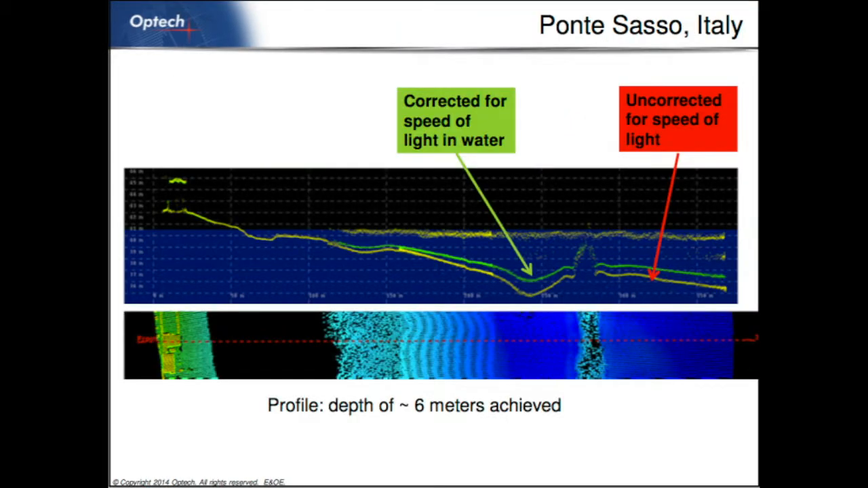This shows the big difference: you do have to correct for the speed of light. Basically, if you don't correct for the speed of light, you get the bottom yellow curve. But of course, light speed slows down in water, so the true elevation is given by this green curve. And you see in this case we saw deep water here, but there's something going on here, and it could be a reflectivity issue, basically, of what's on the bottom.